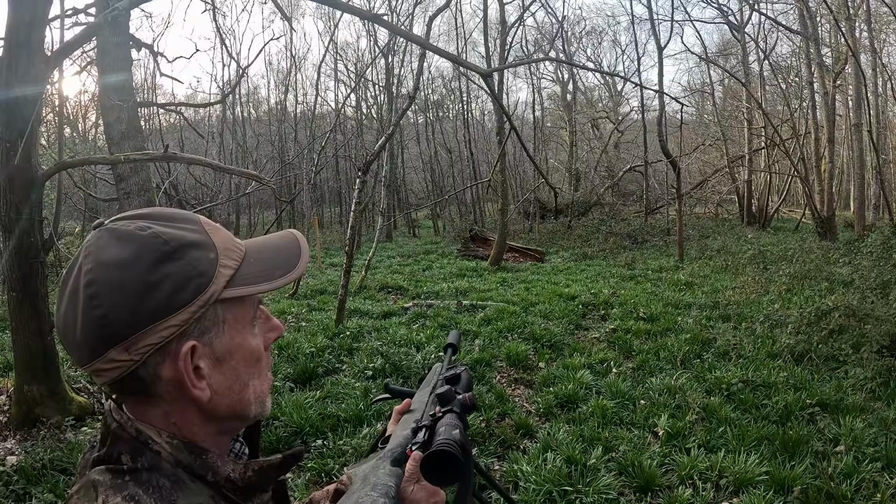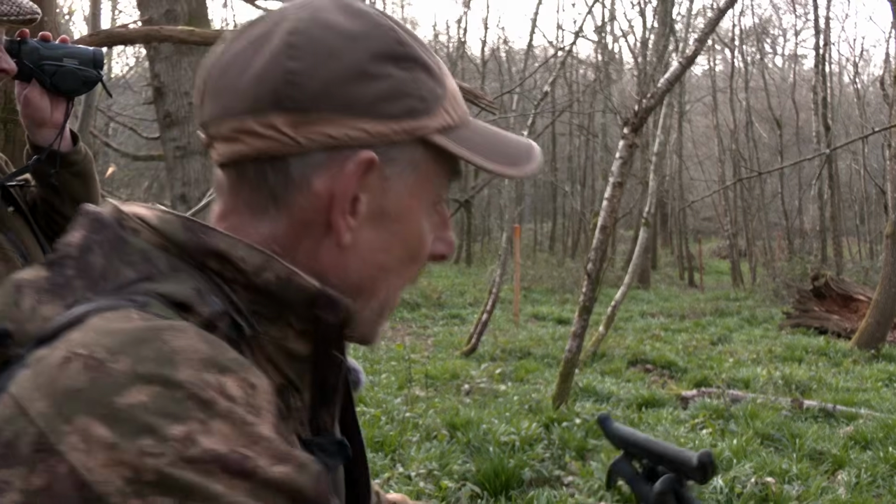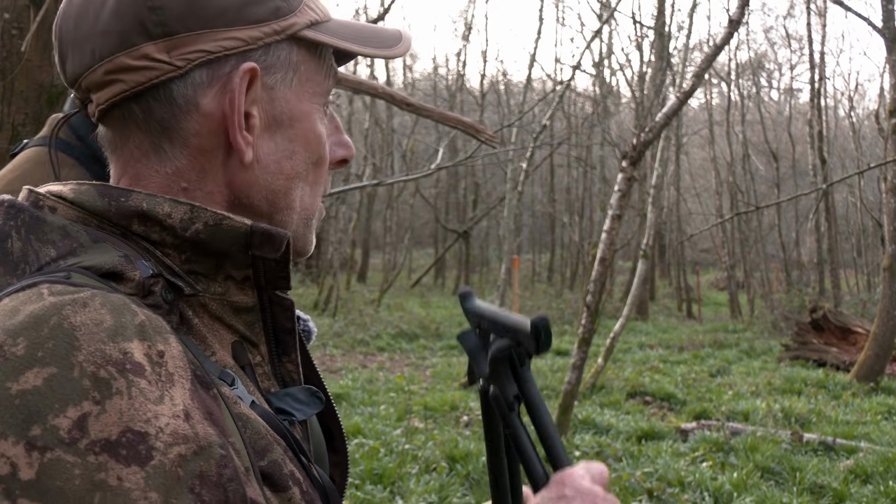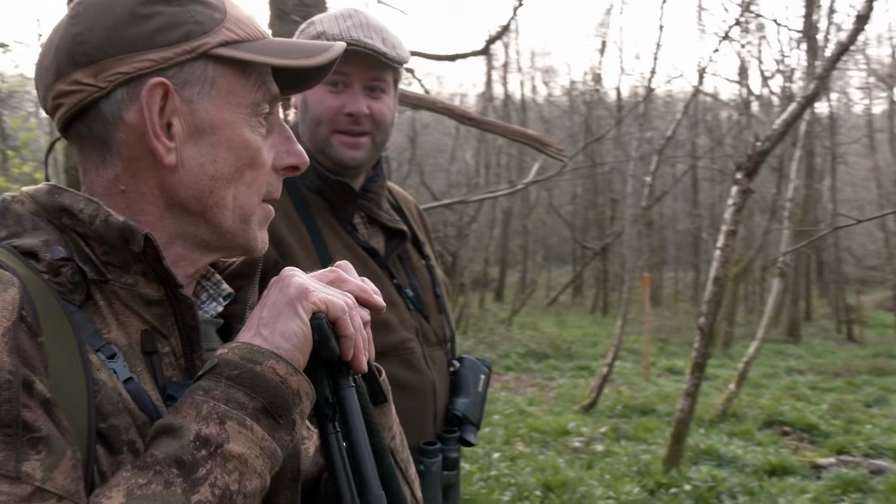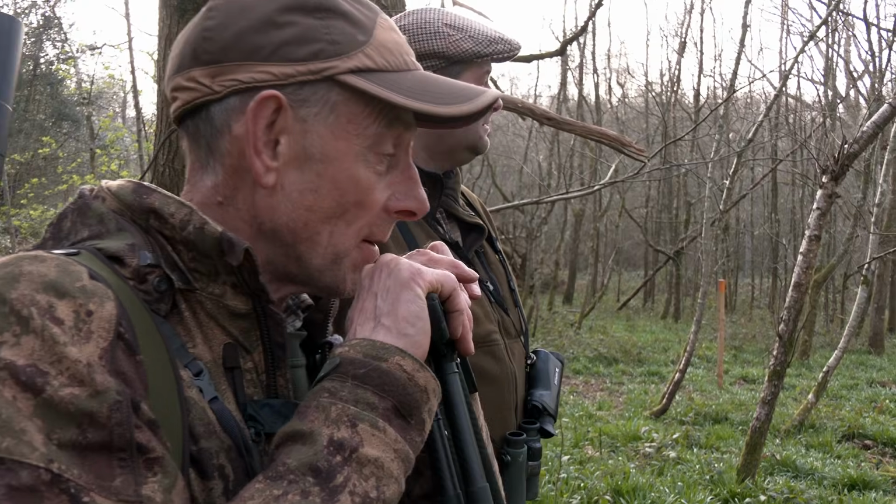I had to drop down a wee bit. That's the problem I had with my sticks, Will, because that tree was in the way. So I came down low just to be able to take that shot. Jolly good effort. That's really good. Nice stalk, well done, mate. I'm impressed that you managed to get at that actually, because there was quite a lot between you and the deer initially. Really good. It looks like a really good shot.